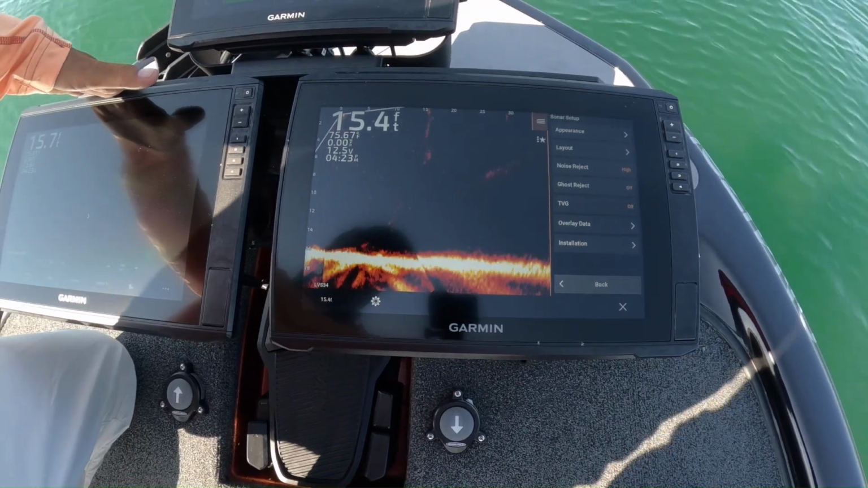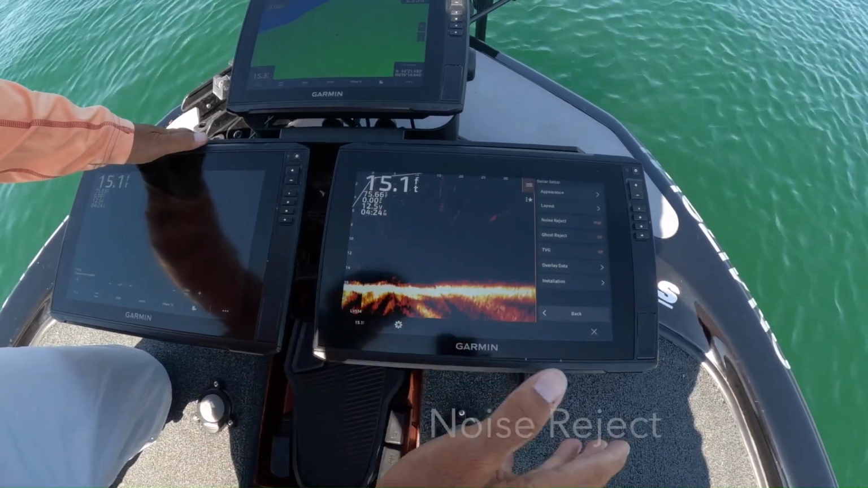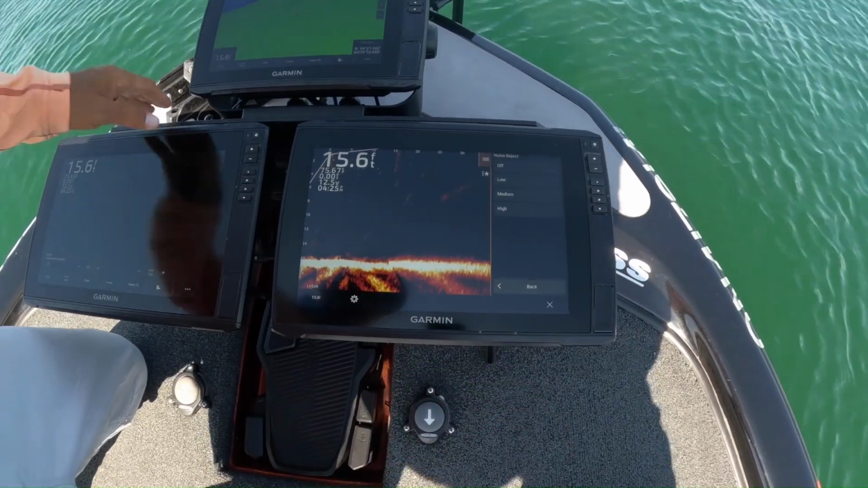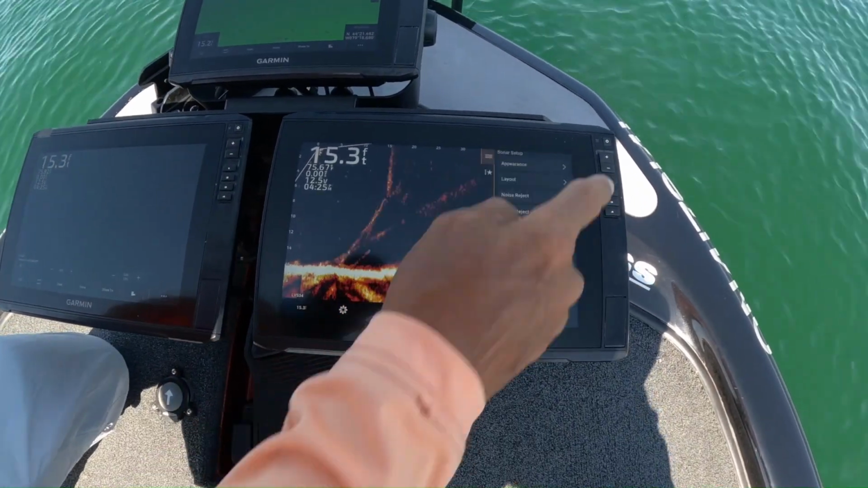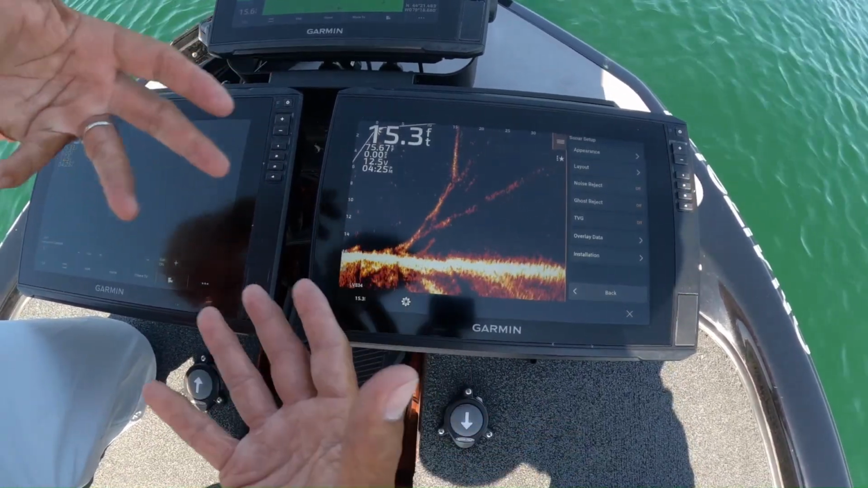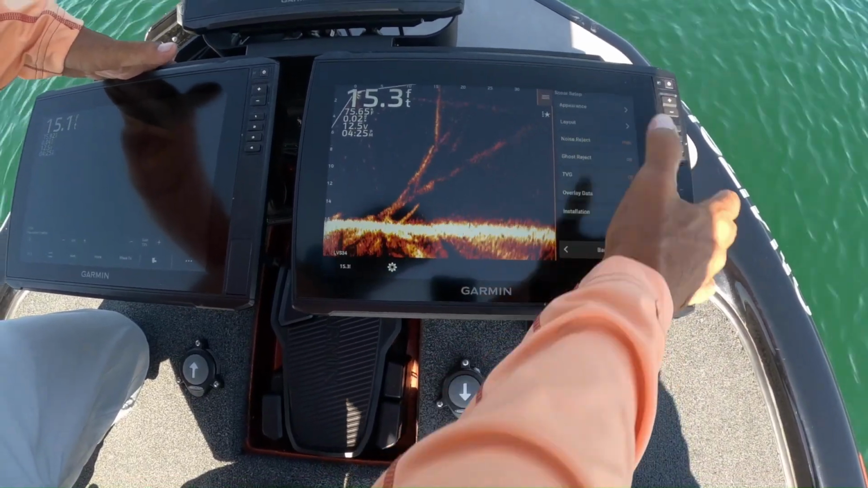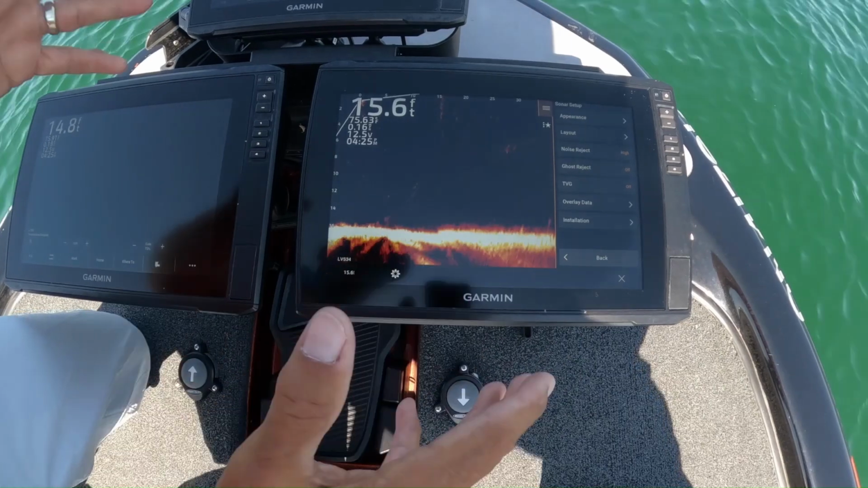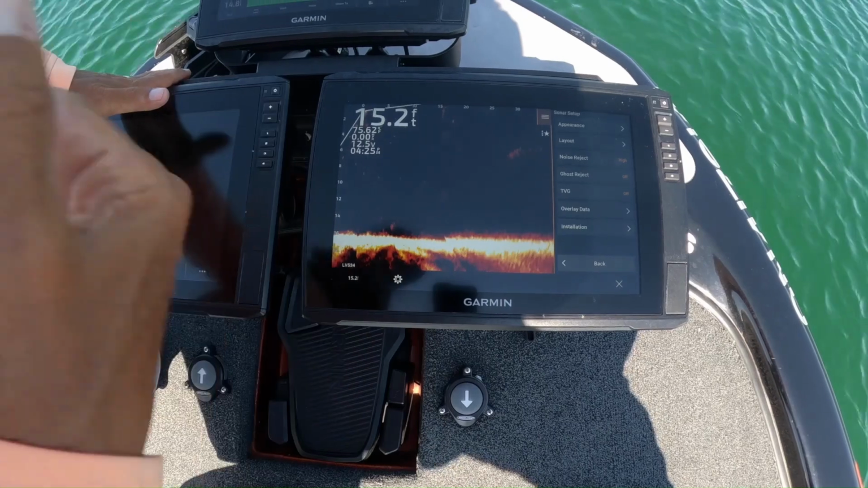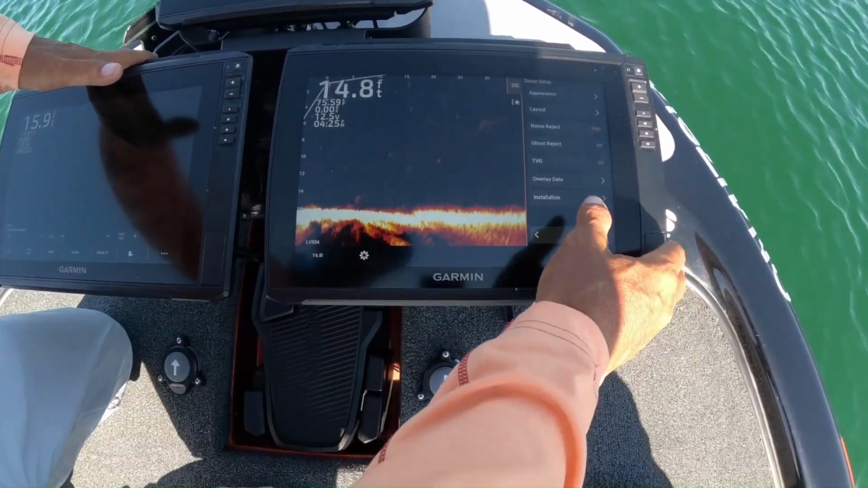We go back in here, and so layout's done. So here's a couple things that are pretty important. Noise reject. Right now you see I have it on high. So if I tap that in, you can turn it off. If I turn it off, you get a lot of stuff going on there. I just find that the screen's too messy. For what we do here, I like this on high. Watch how it cleans that up. But you don't lose detail. It just gets rid of all the clutter that's not important. So in our clear lakes, I find that noise reject on high is the way to go.